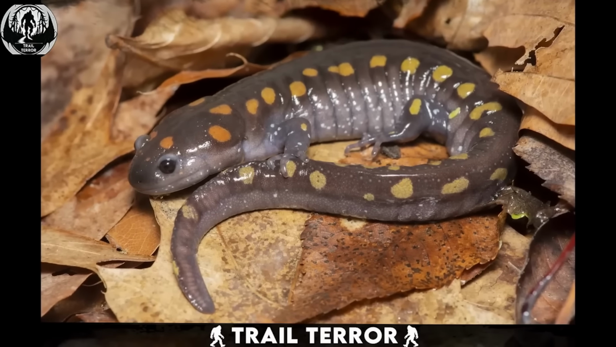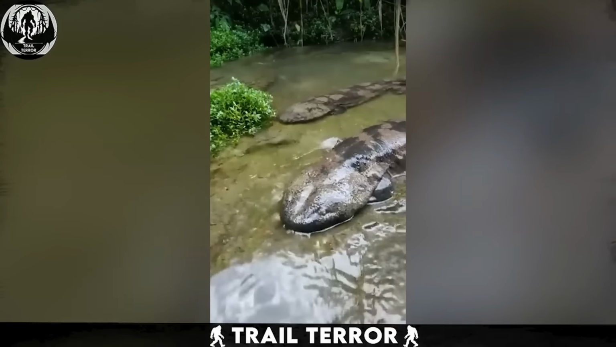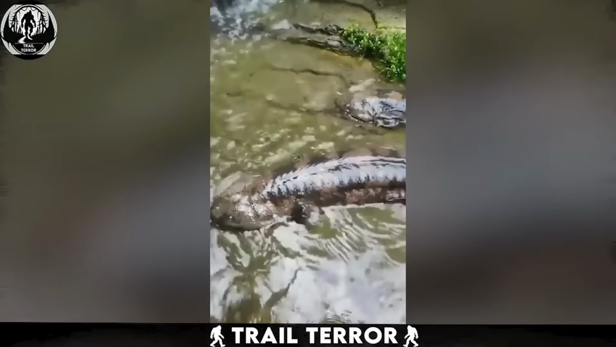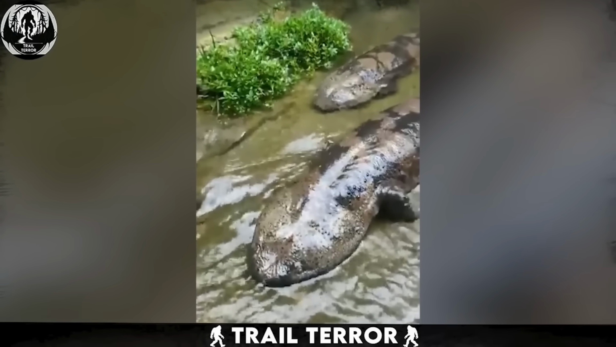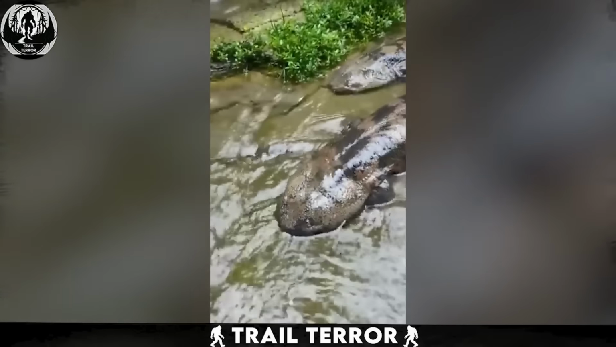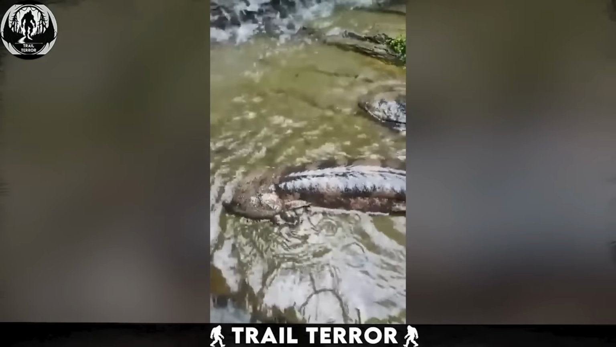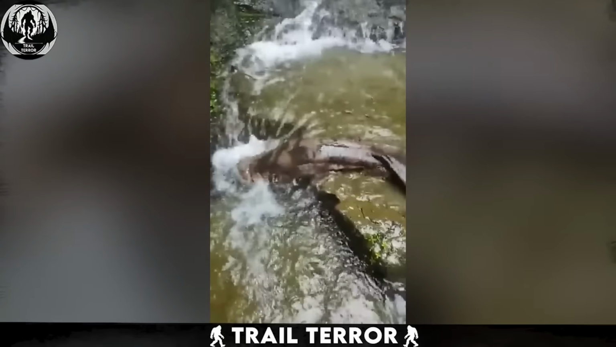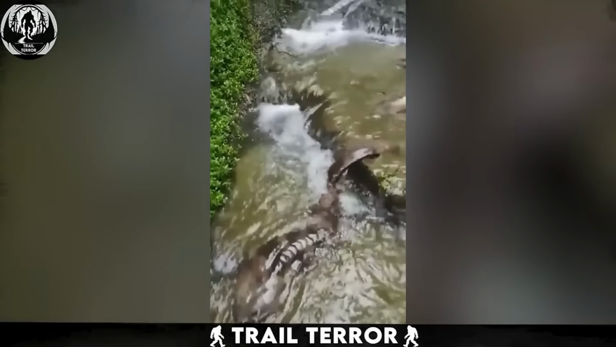Forget everything you thought you knew about salamanders. These aren't the cute little critters you find hiding under rocks anymore. These monstrous creatures you're witnessing were captured in China. In that video, we see two giant salamanders leisurely strolling in a waterfall, enjoying a refreshing dip. Now, typically, salamanders measure around 4 to 6 inches in length, but these giants appear to be easily over a meter long. With their imposing size, gritty appearance, and unique skin texture, they exude a rather intimidating presence.